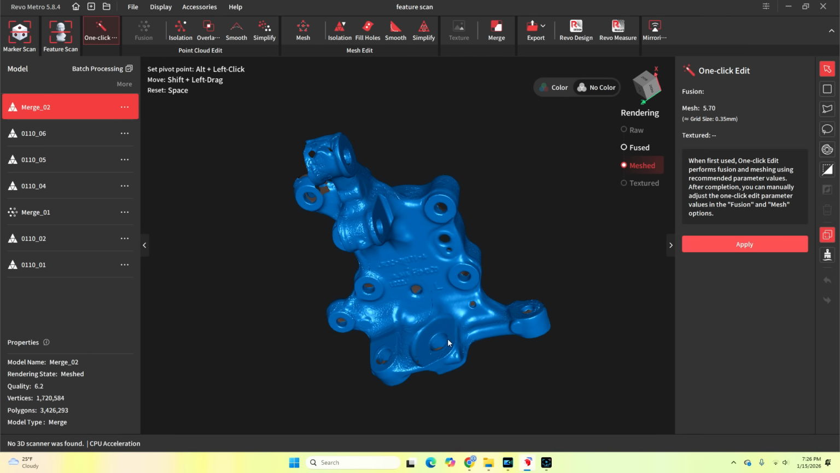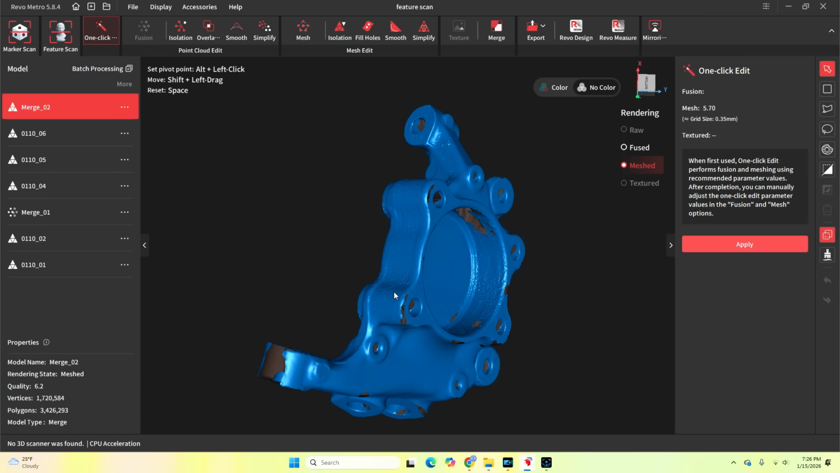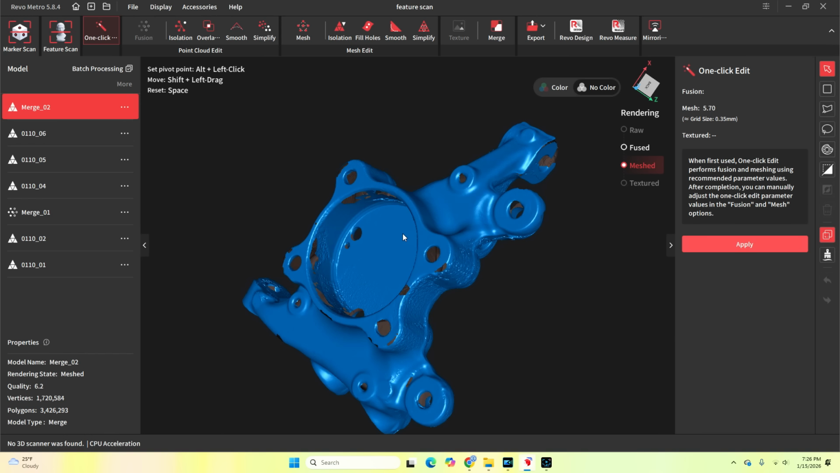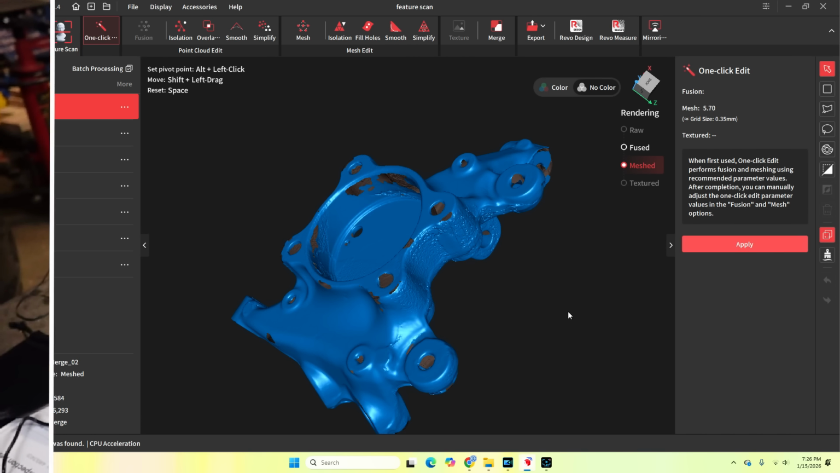It's even pretty good down in the bores, which is where the laser probably would be better. But if you just need a rough model, not even a rough model, if you just need a good model, it actually worked quite well. I didn't need to do the dots. It just used that spray. So anyways, once again, very happy with the results, and the software was very, very easy to use.